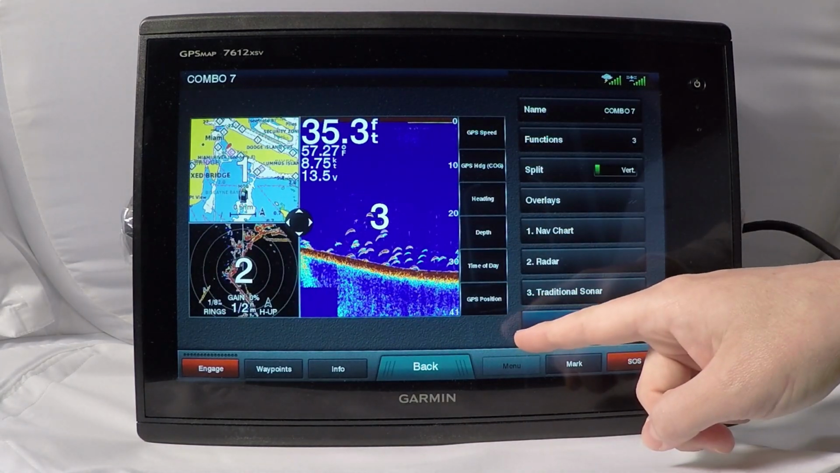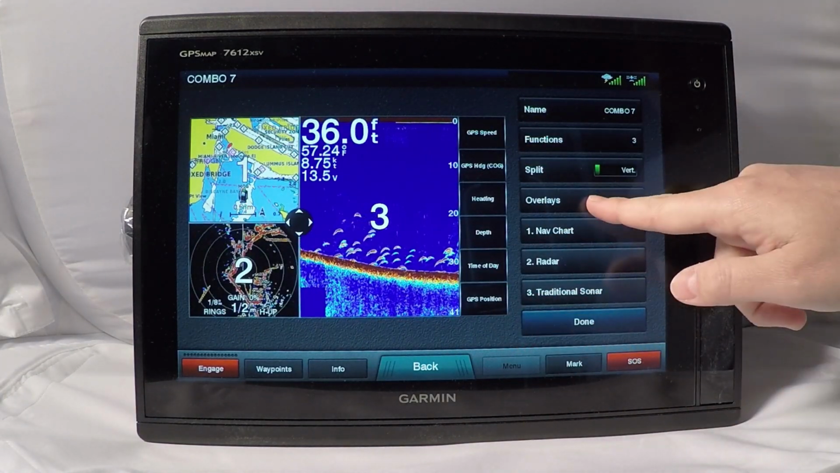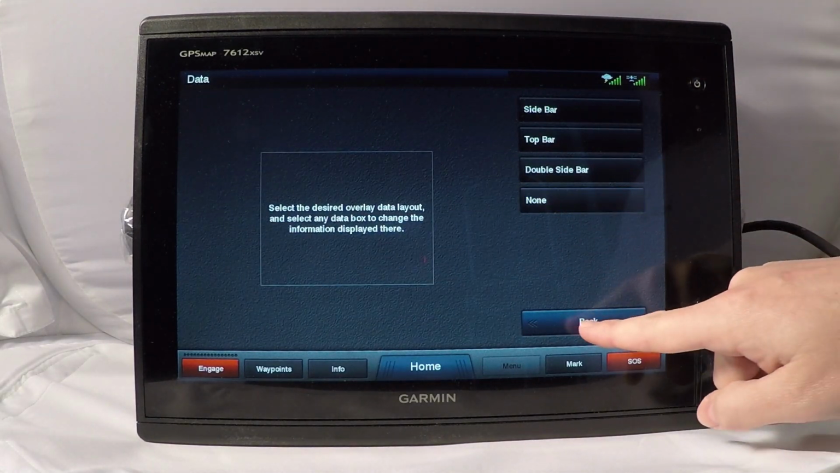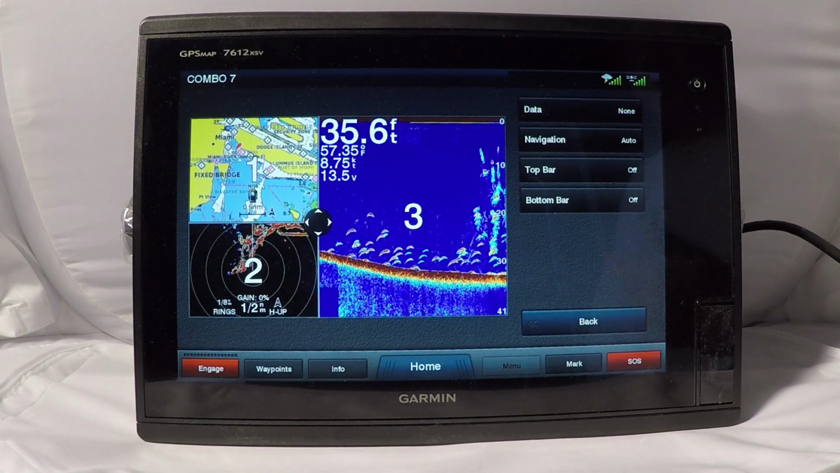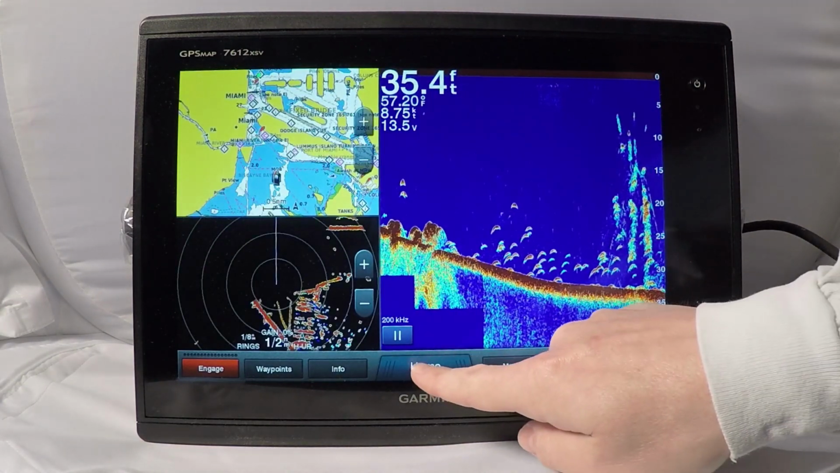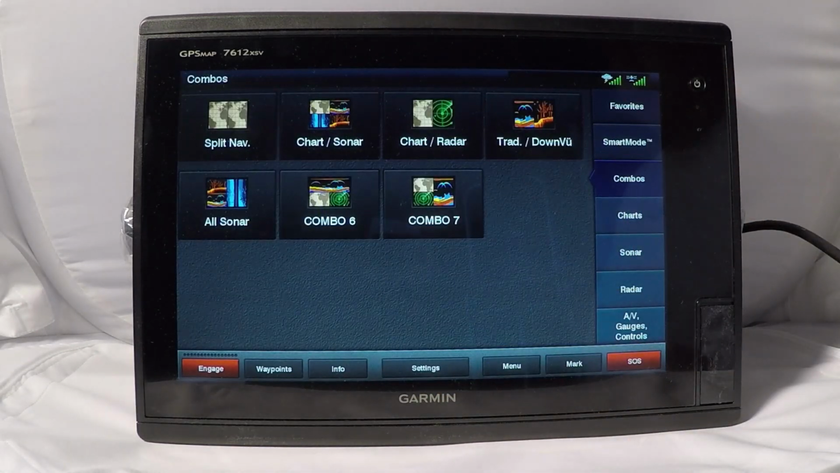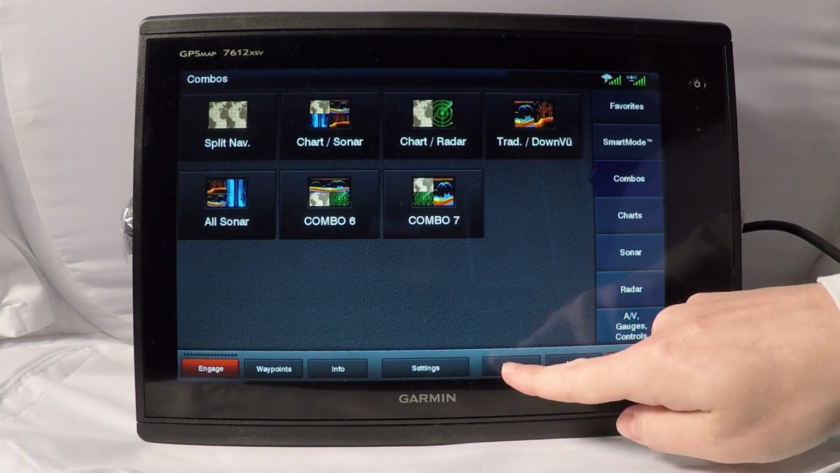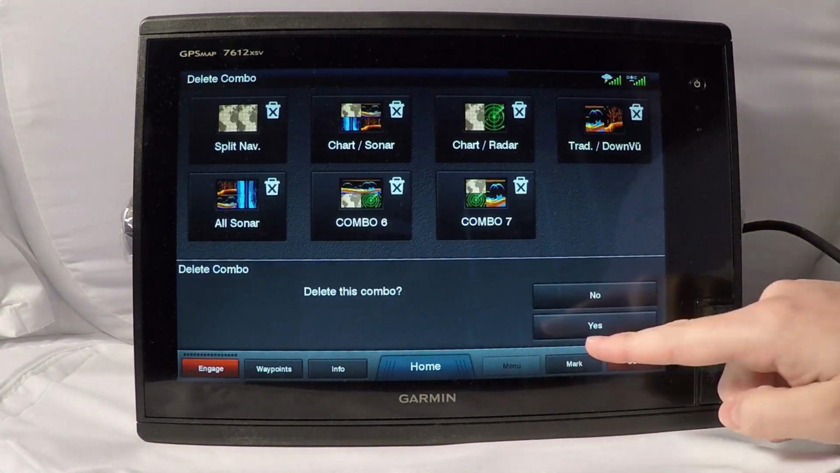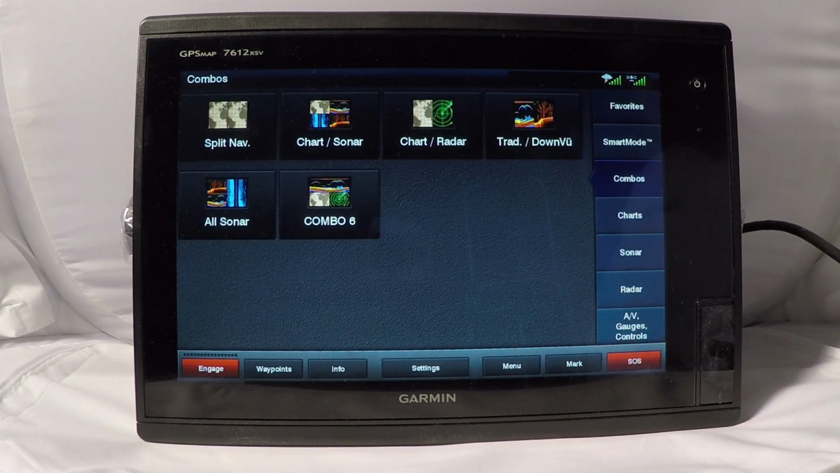You also see your data bar here on the right. If you want to get rid of that, just go to overlays, hit data bar, and you can choose none. And then when you go back, it'll be full screen, no data bar. So if you want to save this, just hit done, and there's your combination. If you hit home, now you're in your combination menu, and you'll see combo 7 is there. If you want to delete a specific combination out, just hit menu again, delete combo, choose the one to delete, and confirm, and that menu is gone.